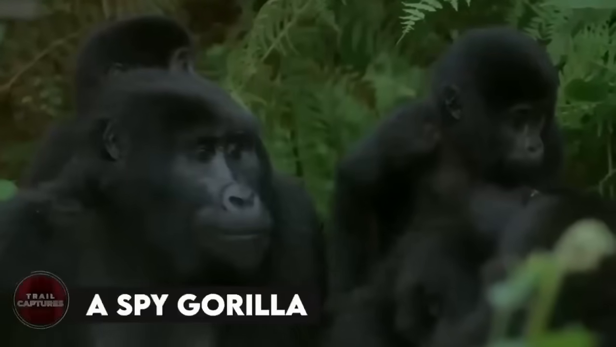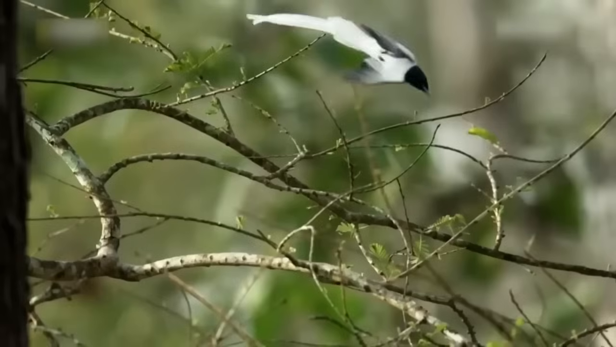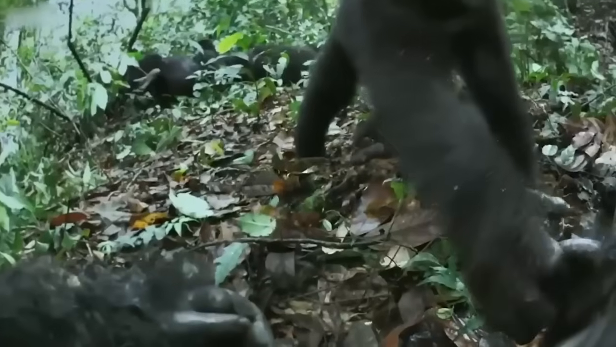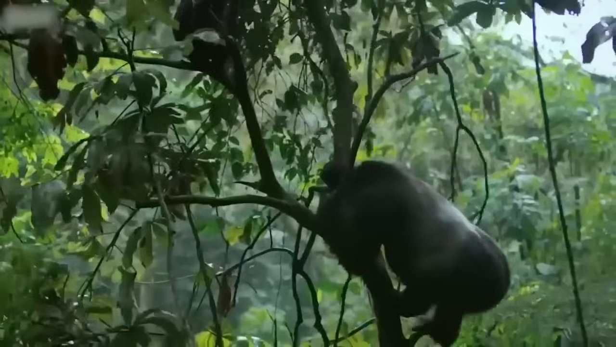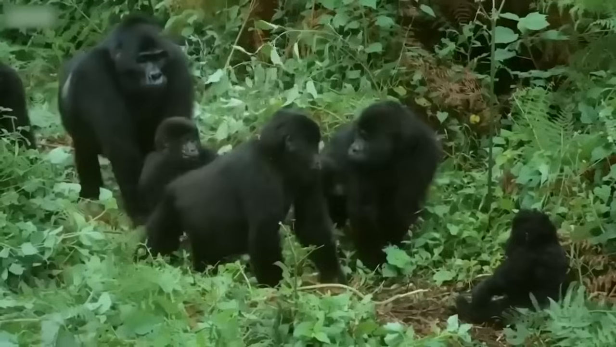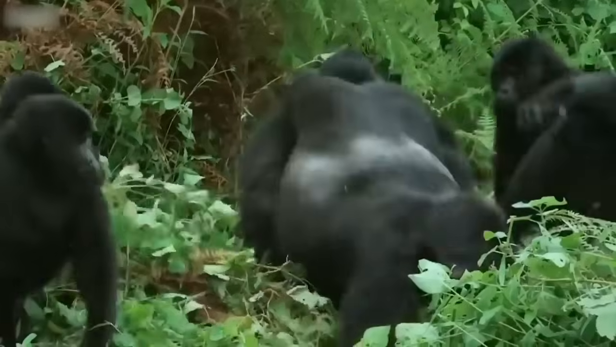A spy gorilla. Trail cameras mounted on trees recording animals is an old thing now. Spy cameras dressed and set as actual animals is the new thing, and we see that in this video, which shows a spy gorilla camera in action. At first, the clan thought it to be weird and had to do a little inspection before they made the decision that the gorilla is no harm, so they'll let it stay. And that's when the camera recorded the beautiful moments of the gorilla family.